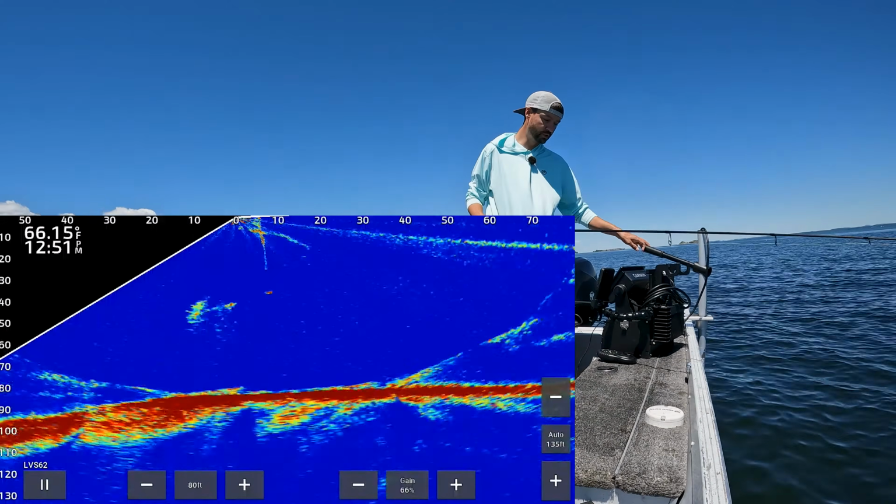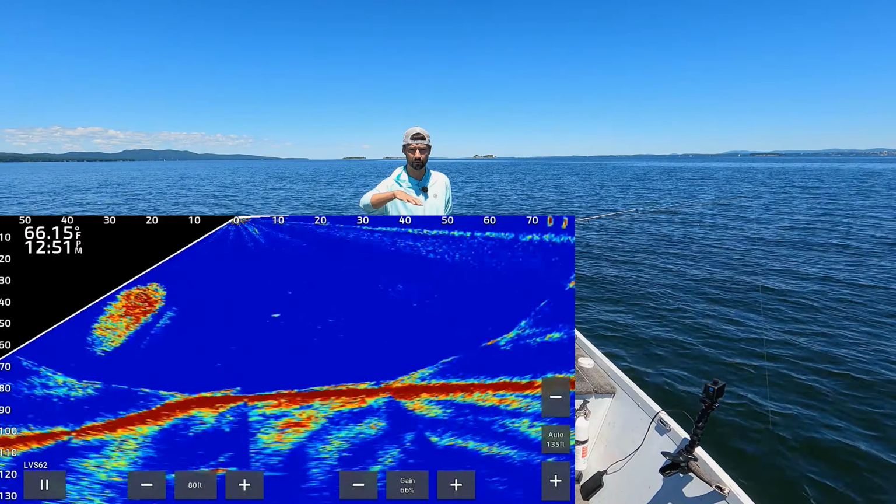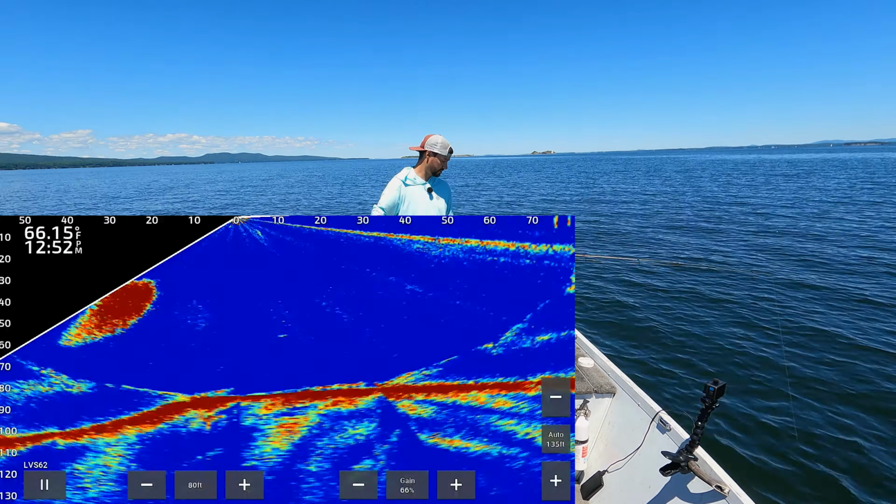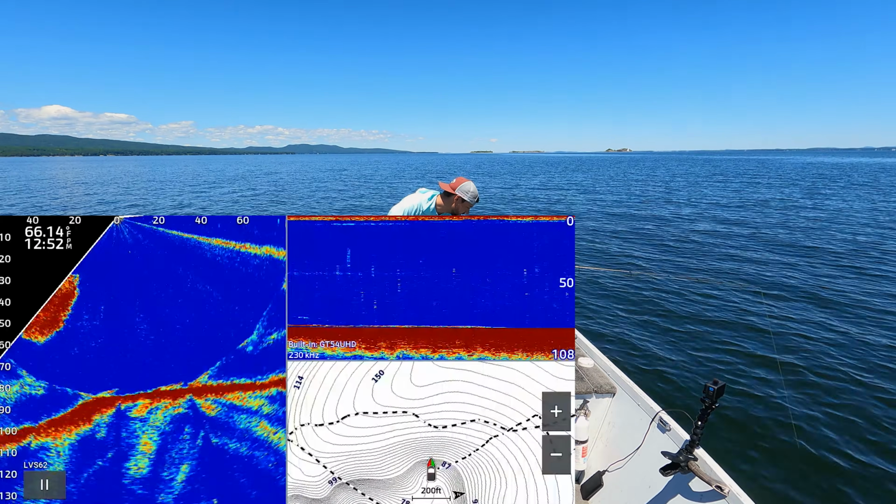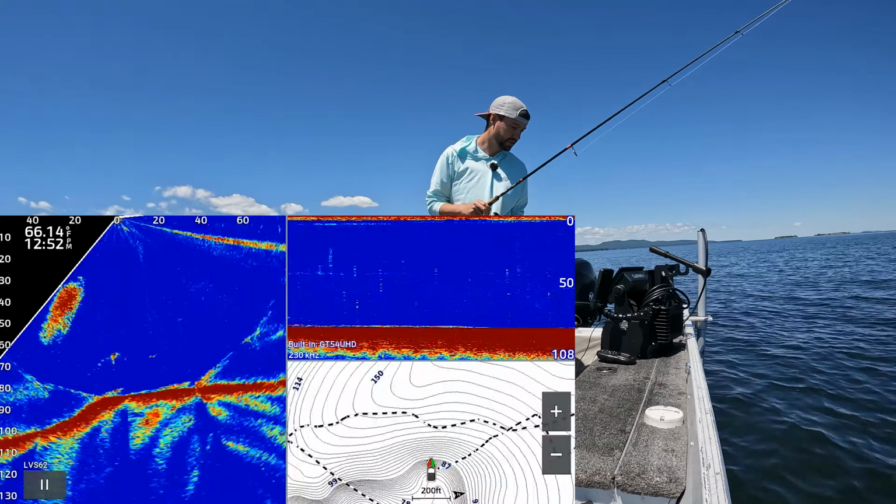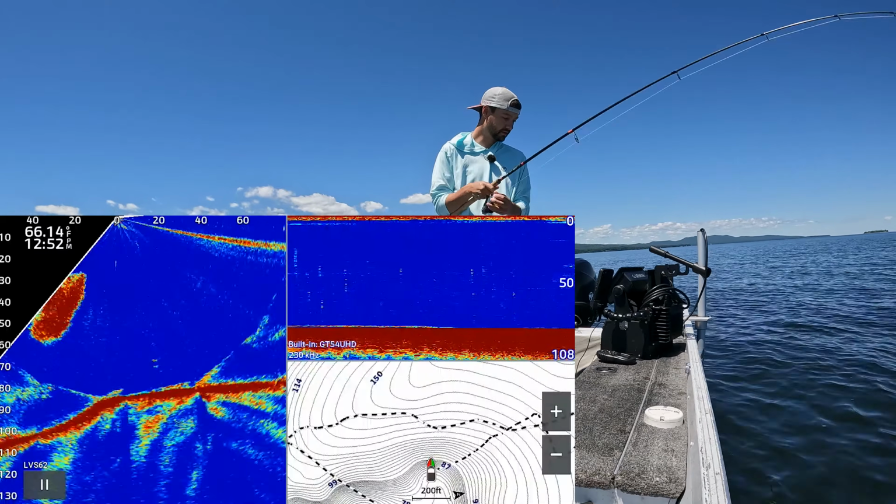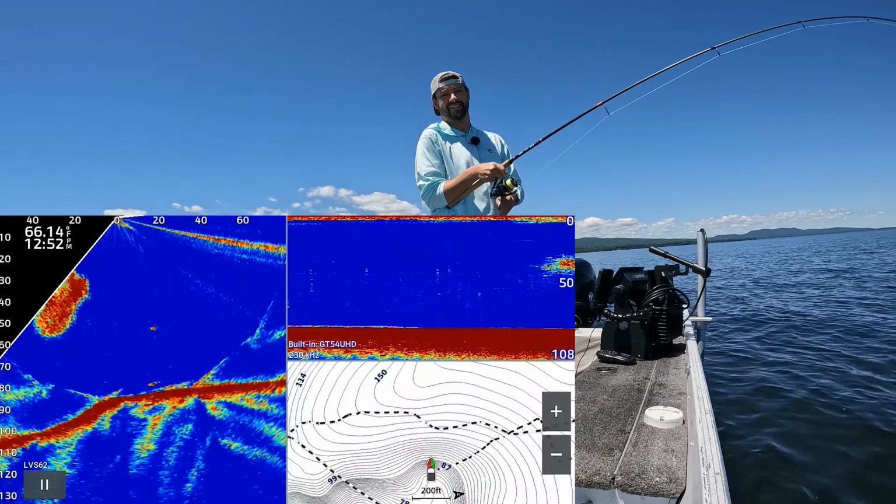If we had just come zooming up on that hump right there, we would have spooked that school of bait, and those bunch of lakers down there wouldn't have spooked, but they would have gone with the bait. So I'm not really seeing anything down there right now, but I don't need to. If you want lots of humps, oh, there's one right there. There's another one.